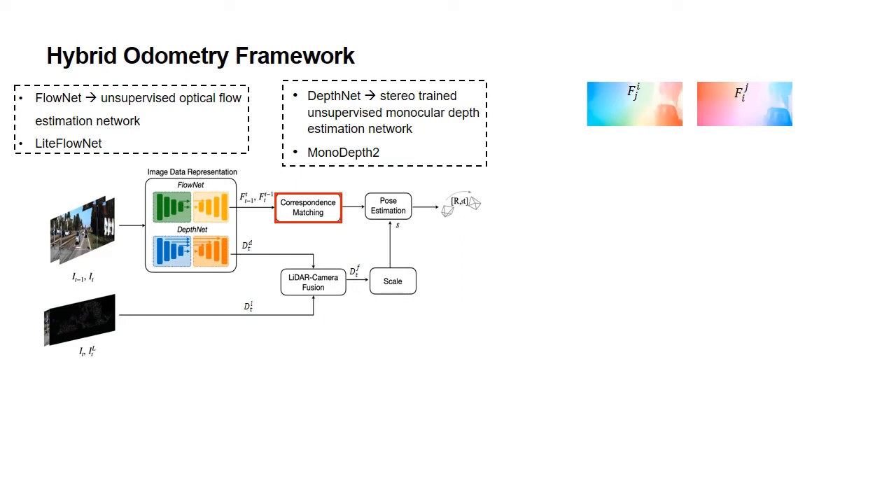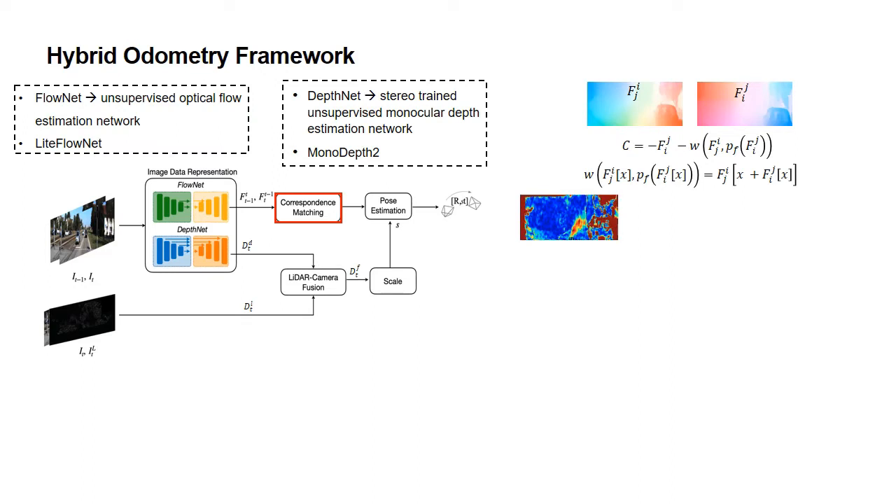Not all pixels are predicted with high accuracy by FlowNet. Sparse matches are required to find enough number of correspondences. Inaccurate flow estimations are eliminated by checking consistency of forward and backward flows. Correspondences are selected from the pixels which have high consistency.